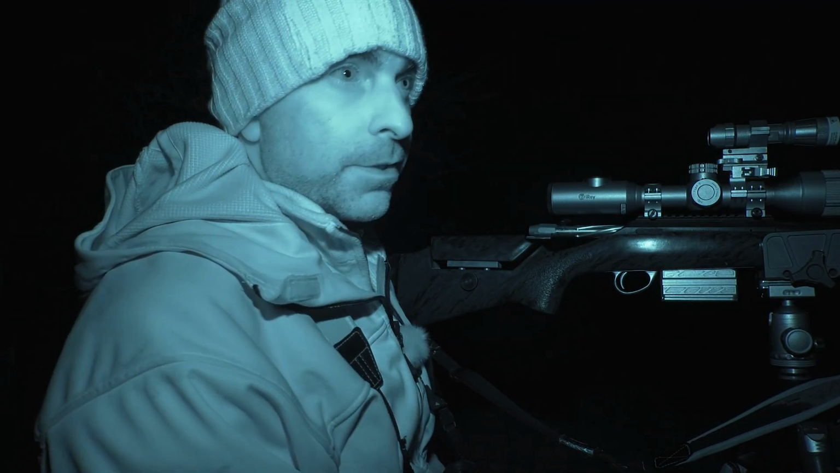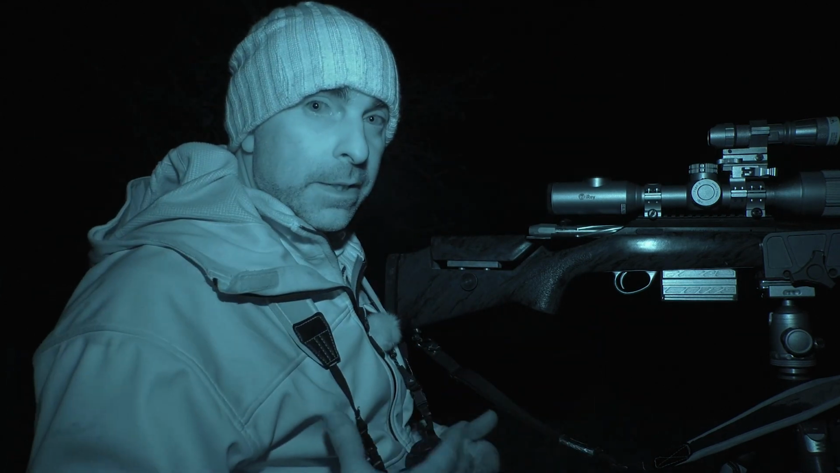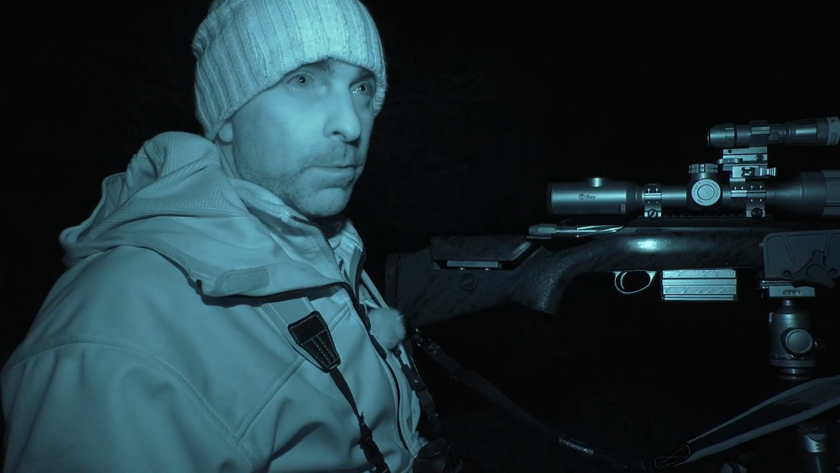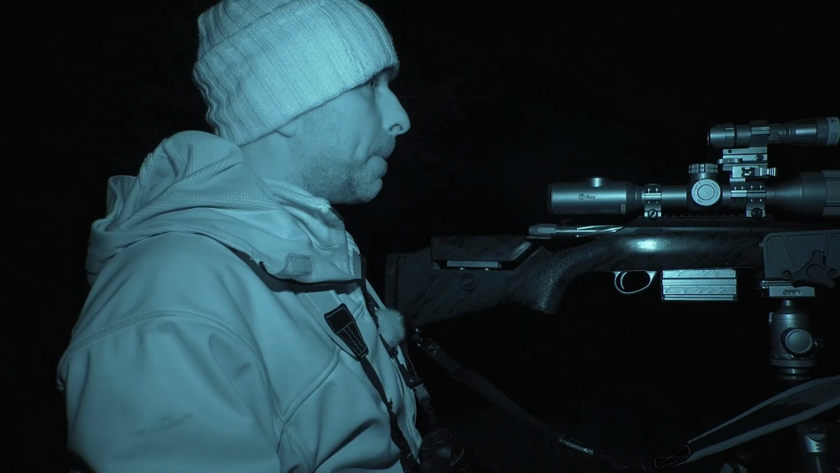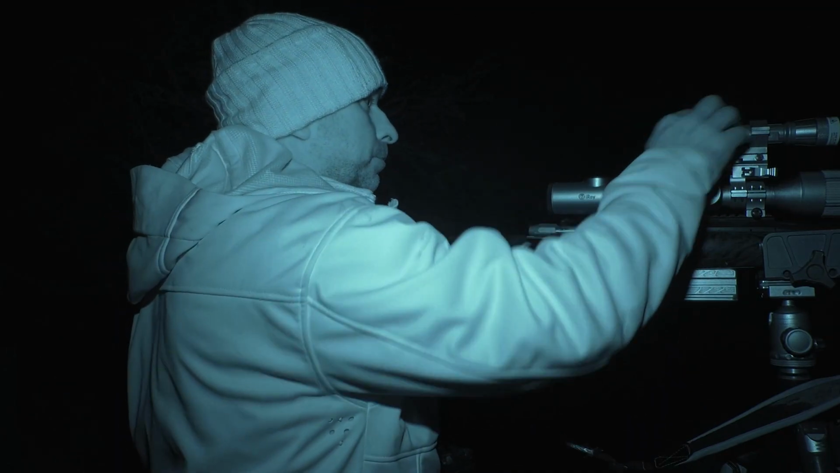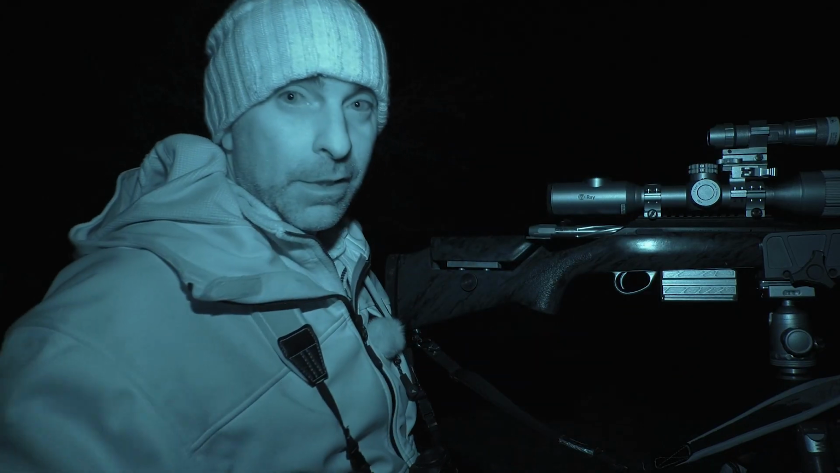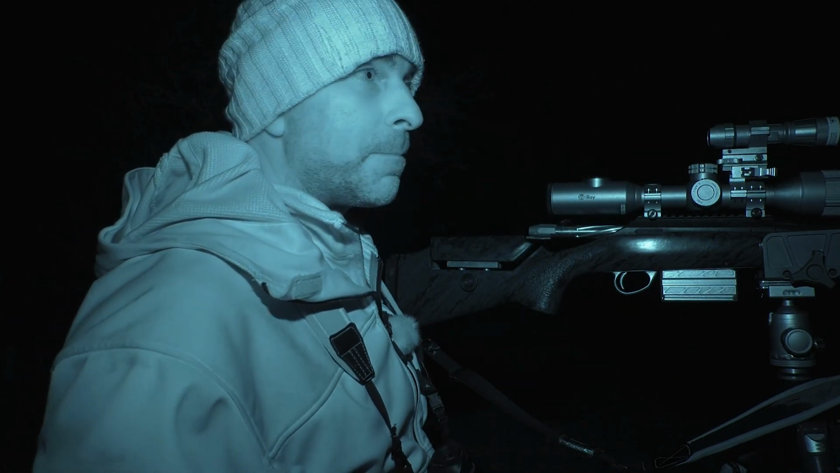I'll leave it there for now because it's very light this evening, which is why I've tucked myself back up here into the cover rather than trying to walk around because it's very moonlit. So I think a fox would spot me straight away if I was walking around the middle of the field. In fact, it's light enough I don't even need the IR. I could shoot without the IR.